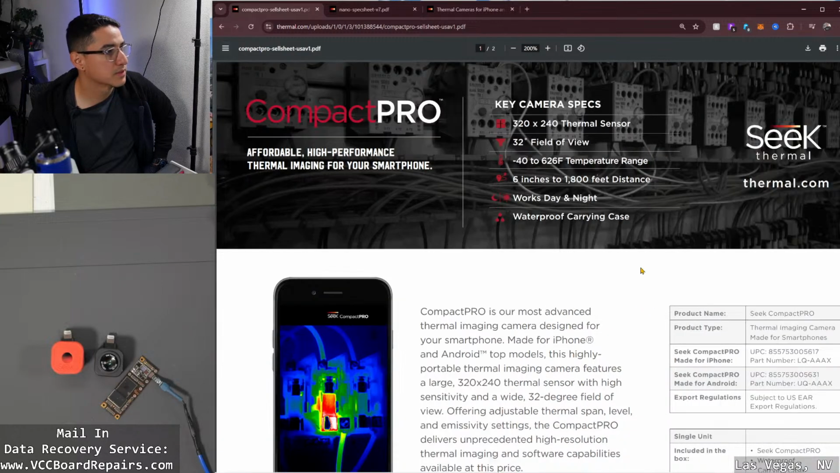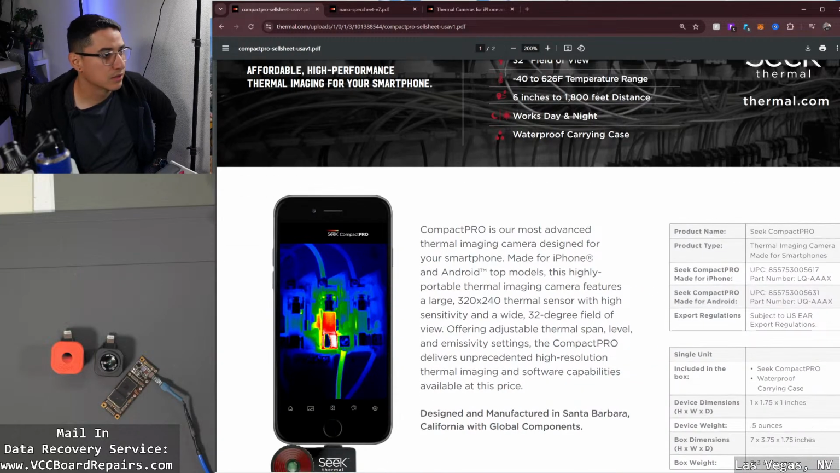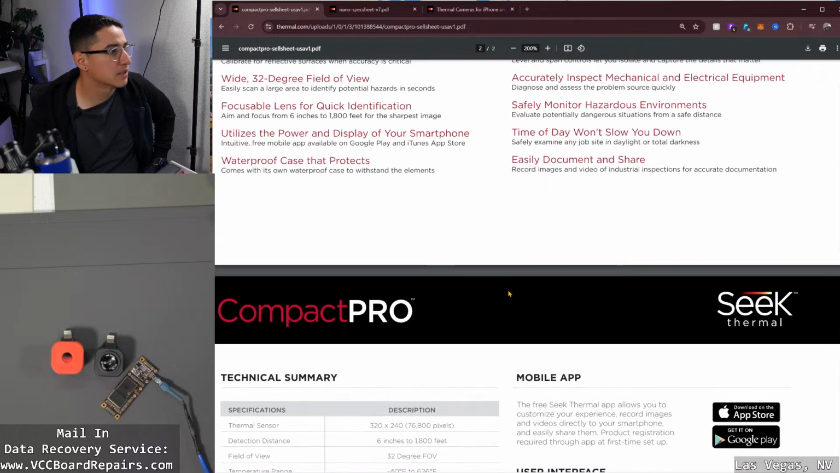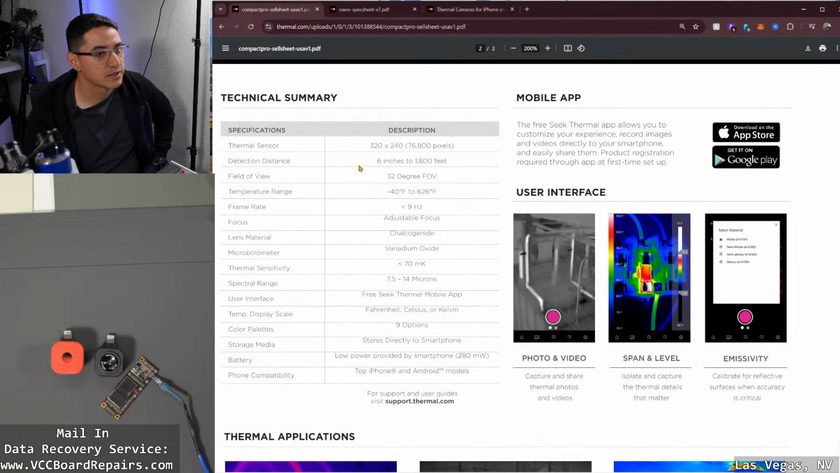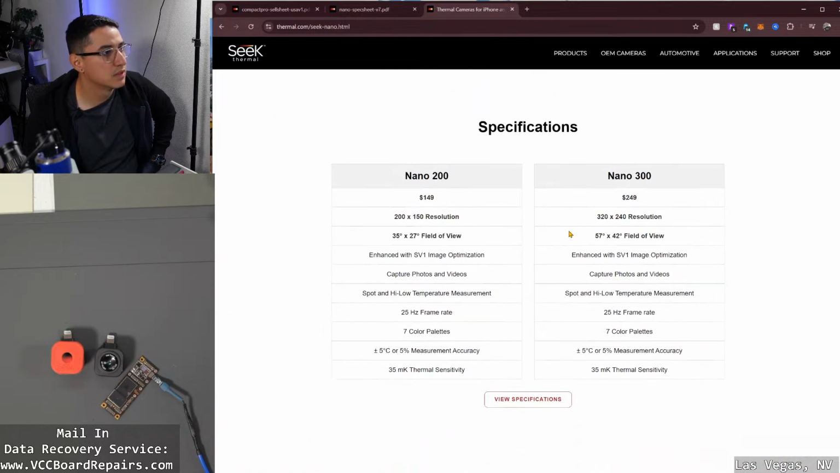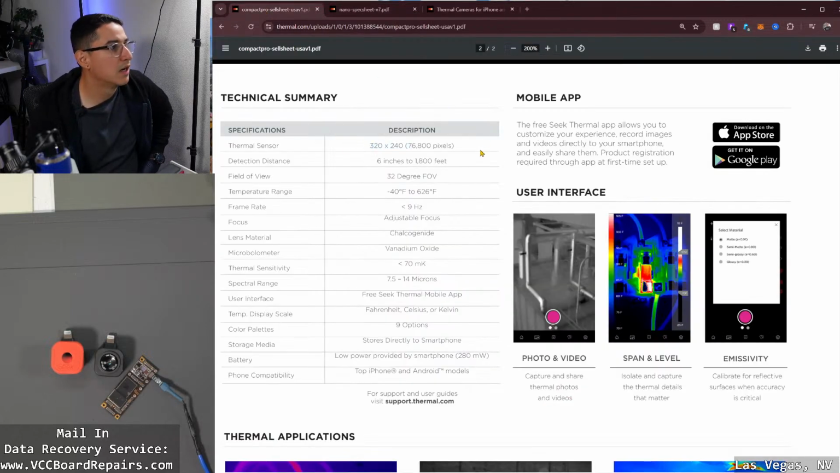Can I minimize this? All right. So, Compact Pro specs. Where is it at? All right, so here's the important part. The resolution is 320 by 240. So you compare that to, yeah, same as the 300. So the Nano 300 has the same resolution as the Compact Pro.